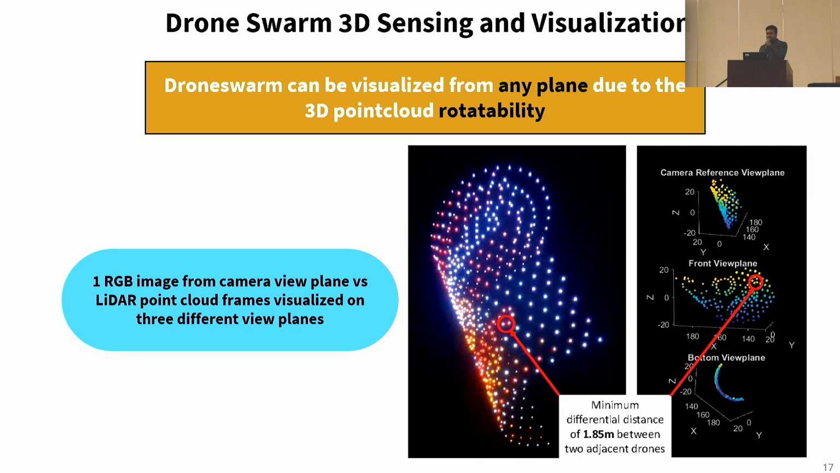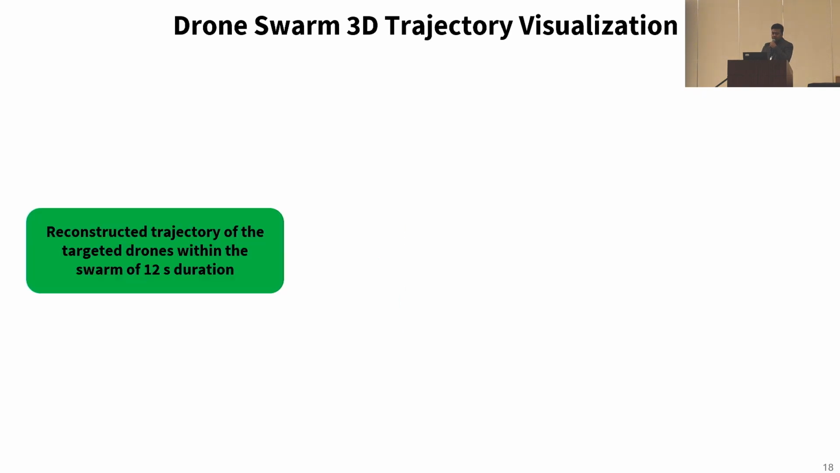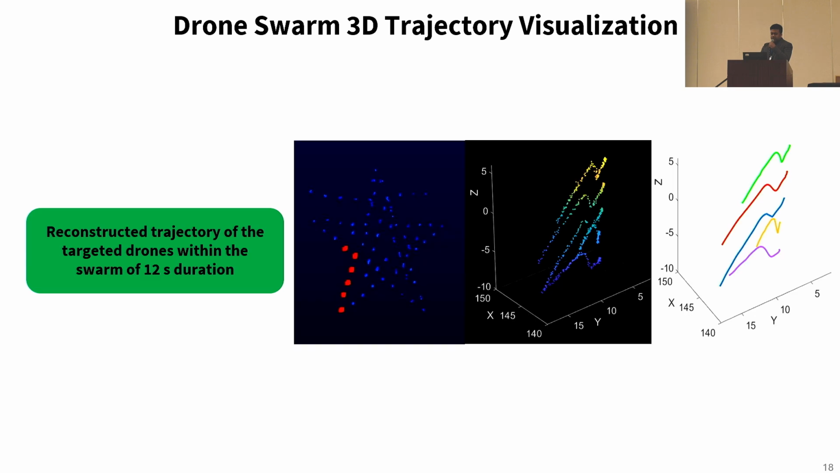So, along with sensing the drone swarms, it is possible to track the individual flight paths of the drones in 3D with LiSwarm. LiSwarm can reconstruct and visualize individual drone trajectories within the swarm based on the duration of the flight. Here, the reconstructed 3D trajectory of the selected drones within the swarm is shown for a 12-second duration.